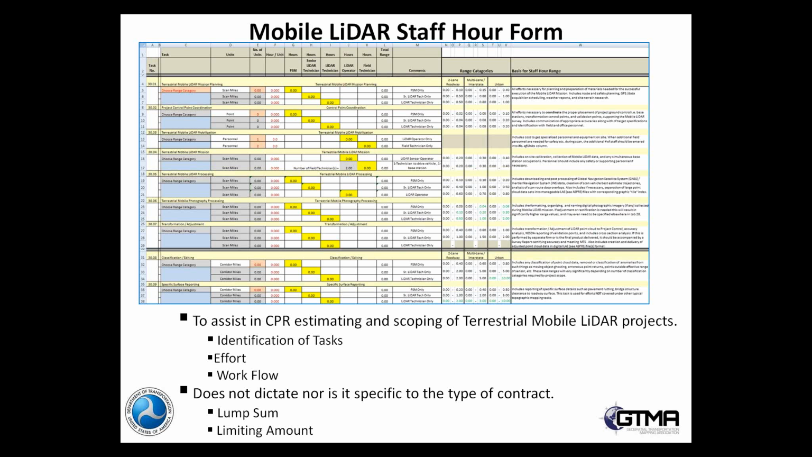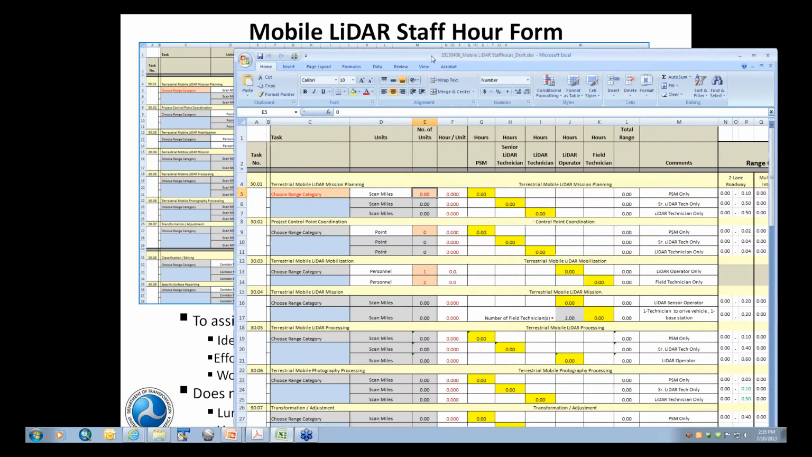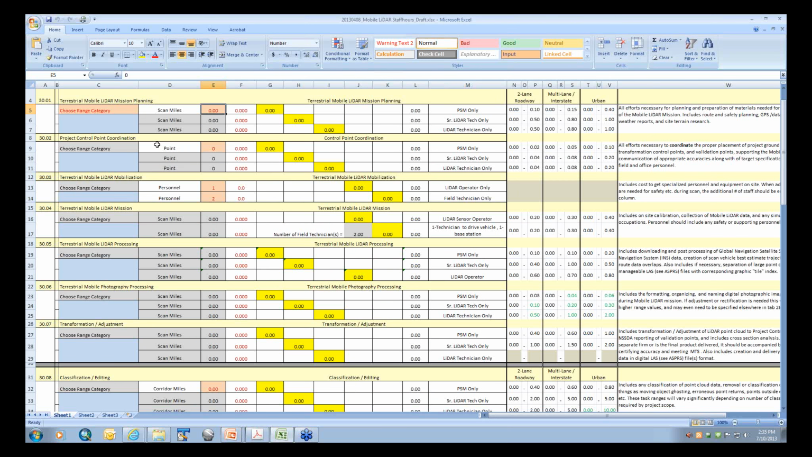So basically, we've started with a broader scope, and we're narrowing it down just a little bit as we hone in on our guidelines, because again, guidelines also dictate the same thing. So for example, if we change the guidelines on the amount of spacing for control, then the number of control points per project would go up considerably.